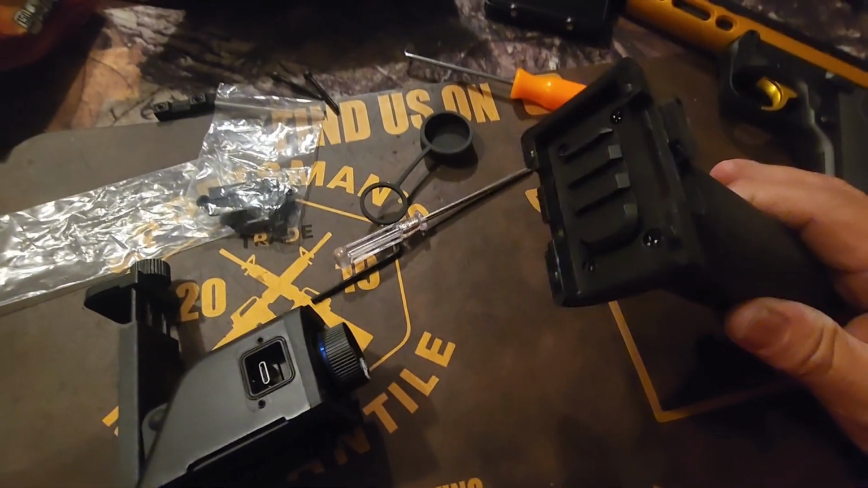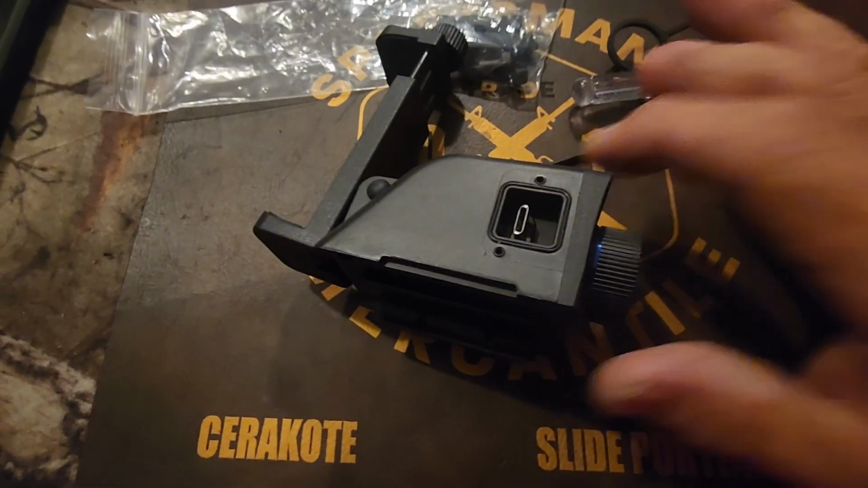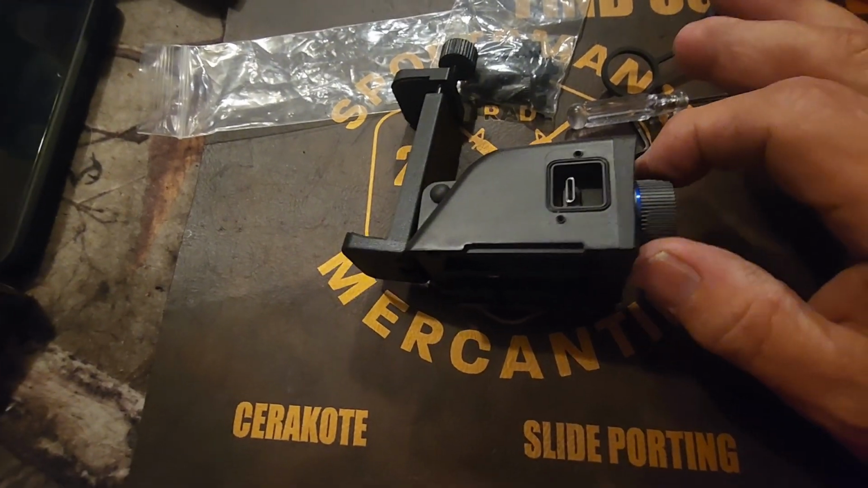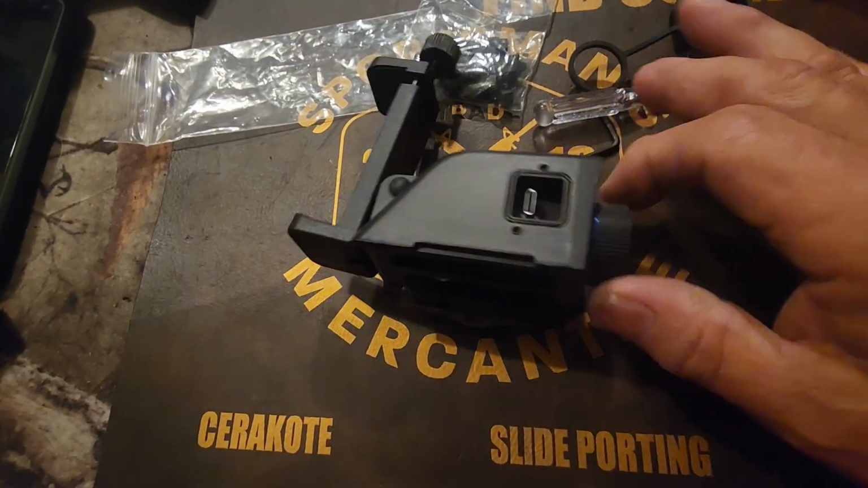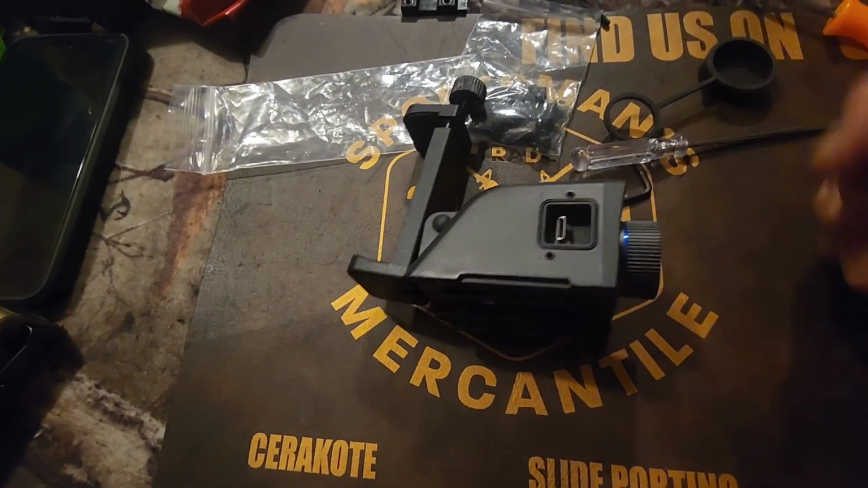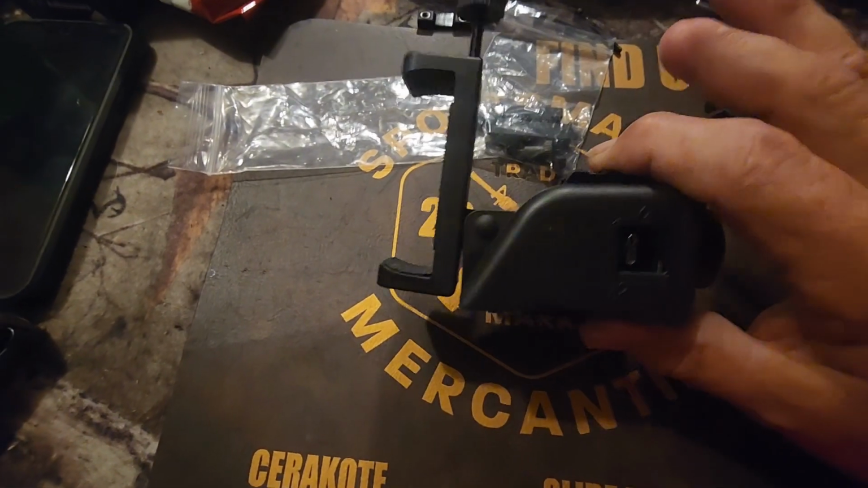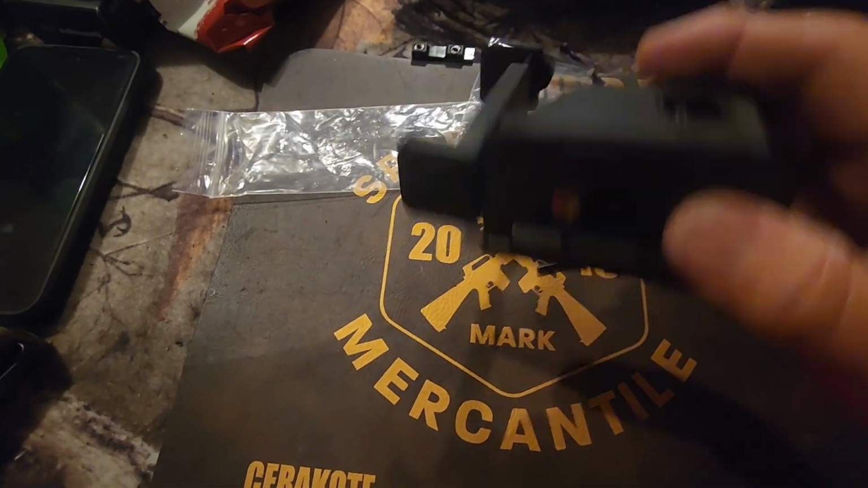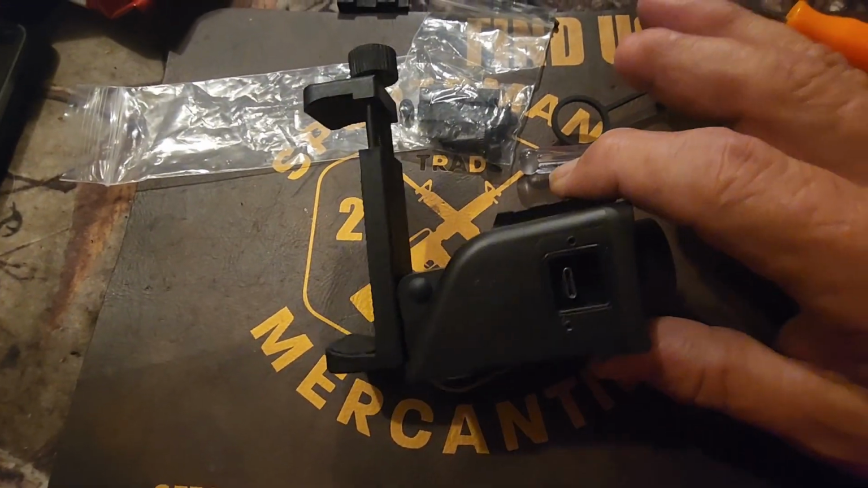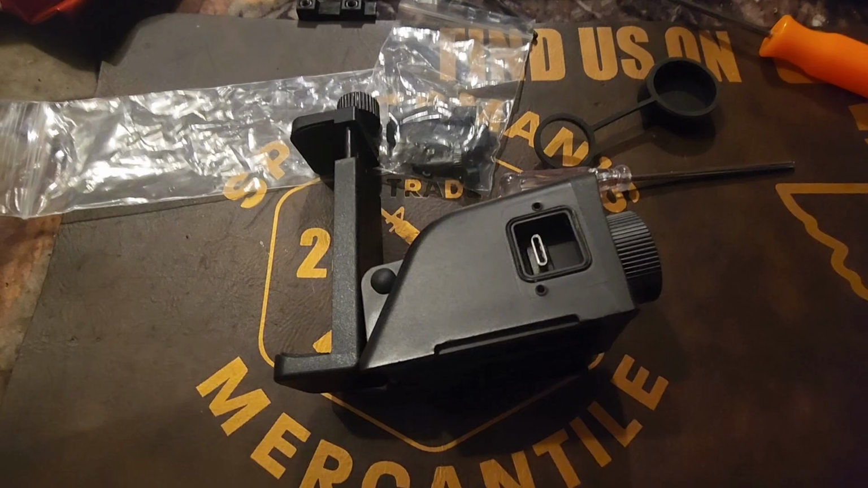So I've got it separated from the handle, and as you can tell, if you wanted, you could take these 4 screws off of the front and just use the little thermal itself to plug into the bottom of your phone and get rid of this case completely. But we're going to use this Picatinny section here and this as an optic mount and put it on this Ruger. So I'll be back in another minute.